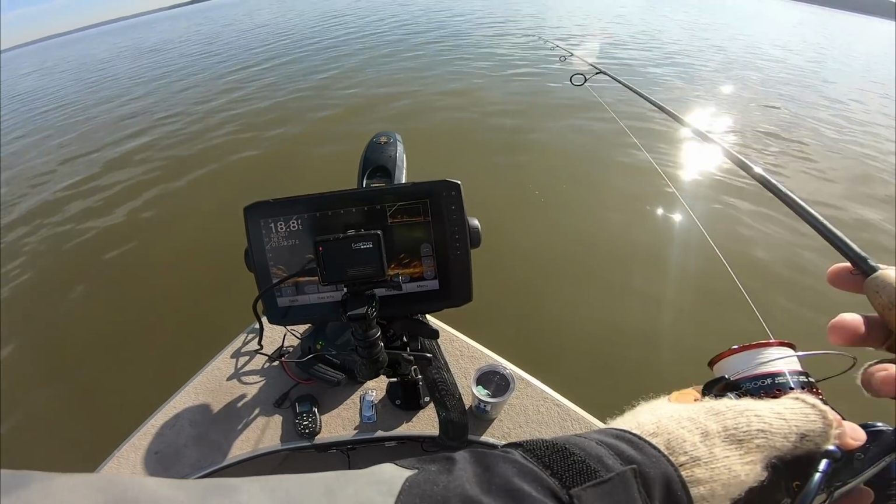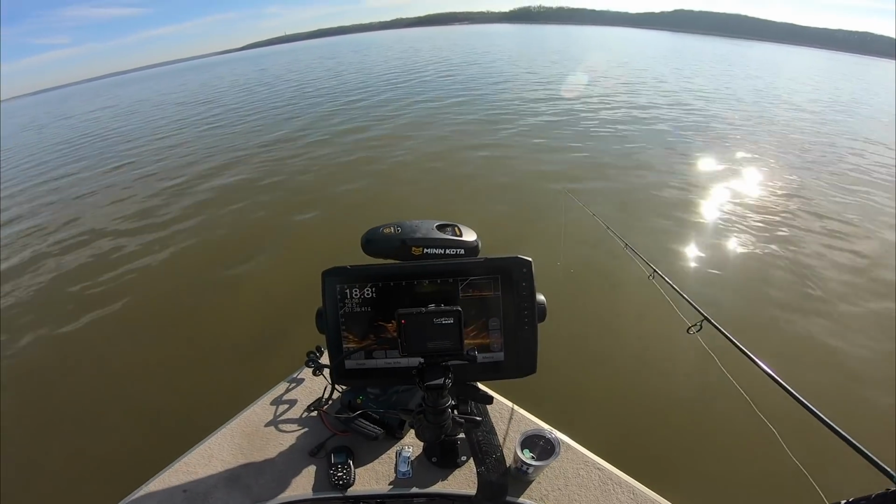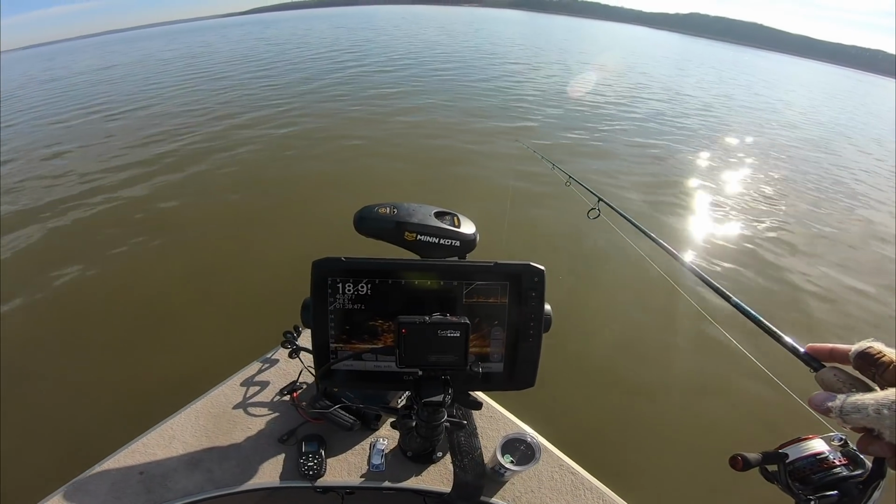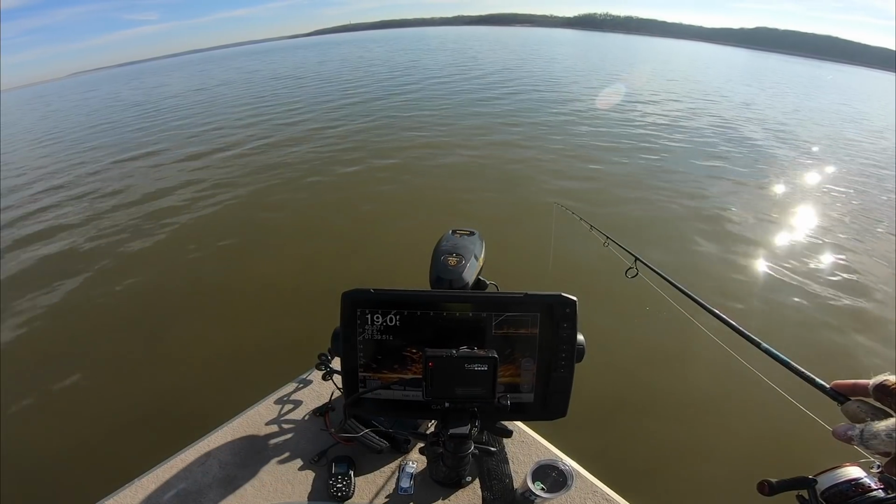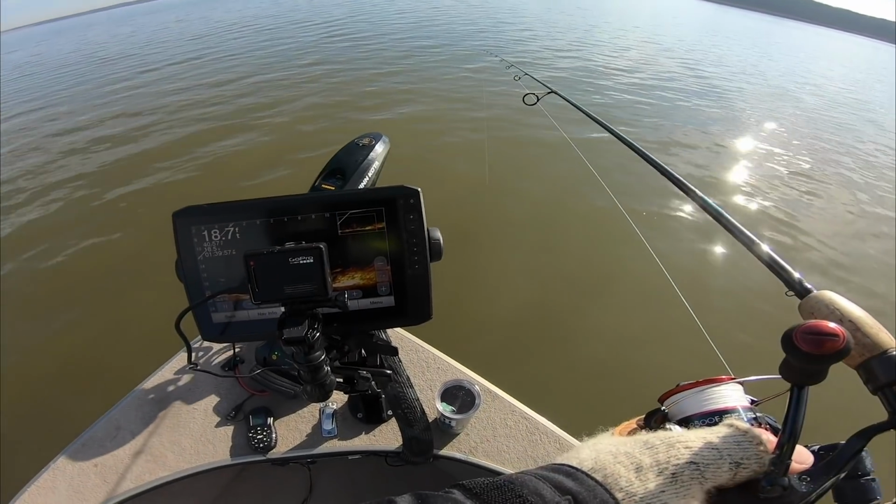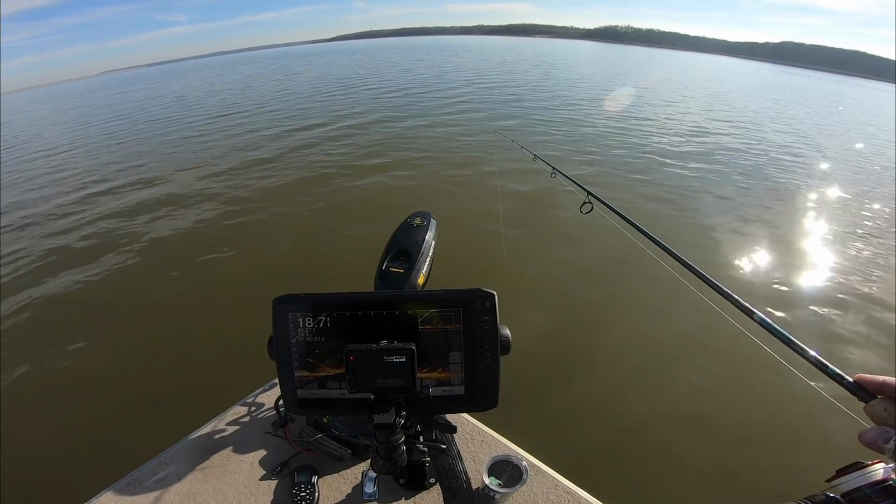I mean, that water's right. 40.5, 41. As you guys can see, nice and slick, calm. Definitely needed some sun today. We had some sun yesterday on my guide trip, but for the last 3, 4, 5 days, it's been pretty cold and wet and dreary. It's nice to be out in the sun on my day off. I needed it.